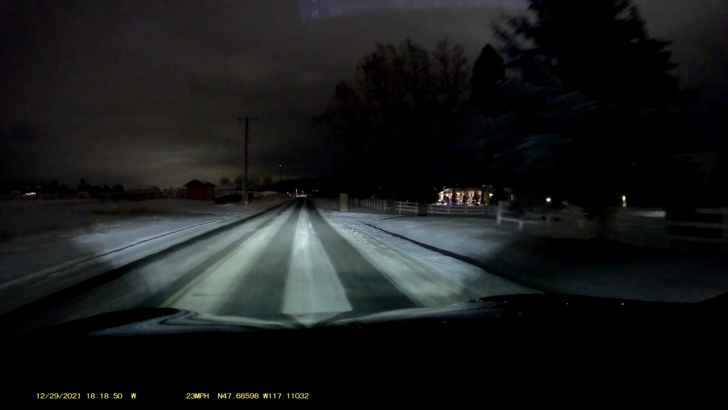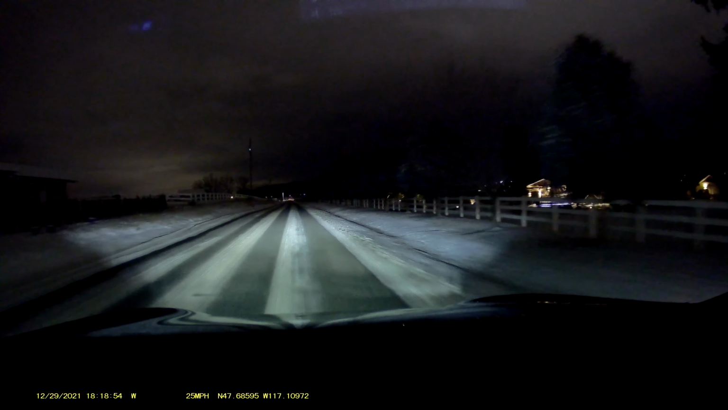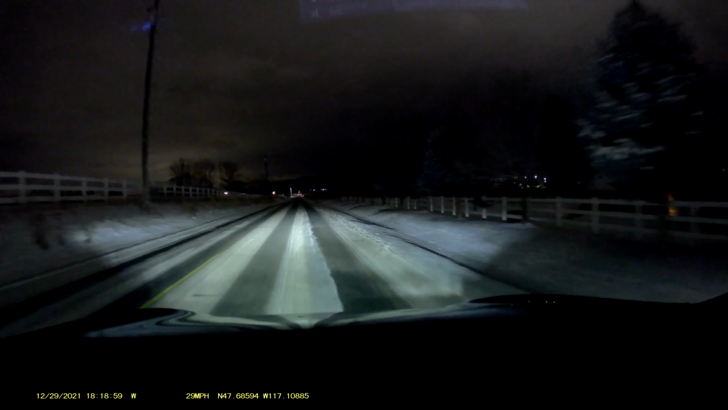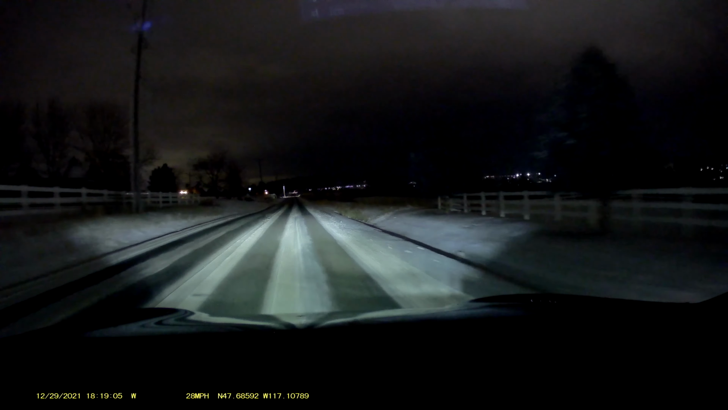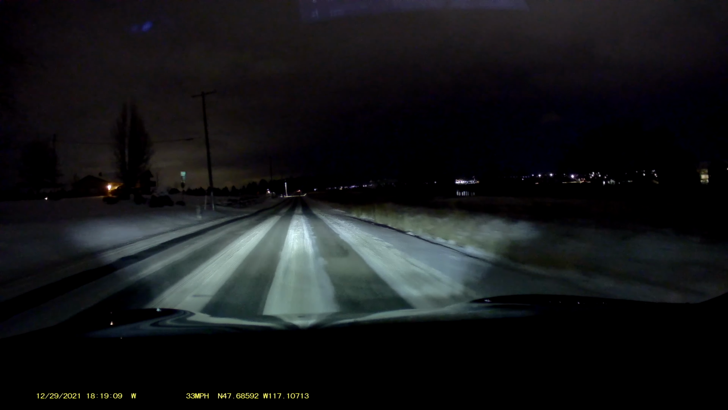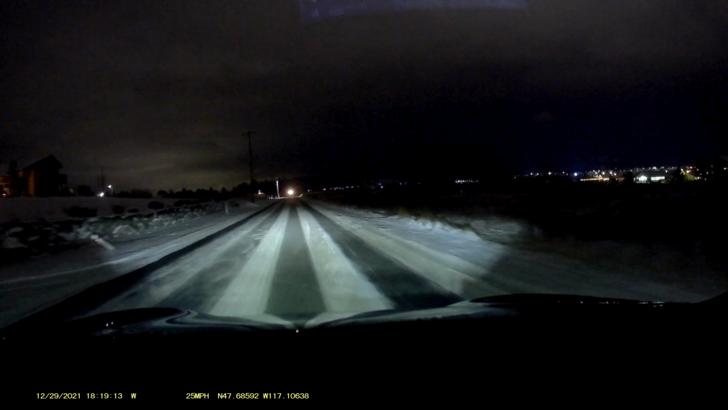Now this road, it's not quite as good, but it's fine. You have plenty of stopping area. But here's where we start getting into this problem. This happened a whole bunch of times during this little stretch of about a mile. Okay, you see right there? There's a road off there.